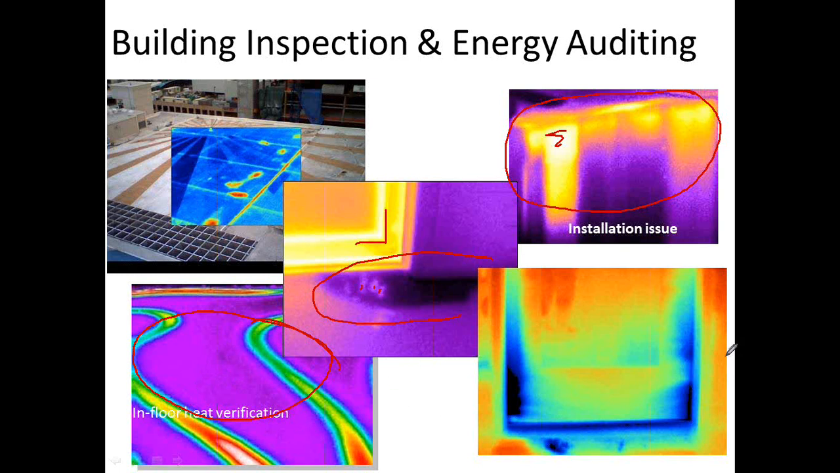And the lower right-hand image, here is the rough opening for the window, and you can see that that has good integrity. It looks like the insulation was done well. What we're seeing is cool air, cold air in fact, blowing in. Actually the glazing around the glass had degraded, and this would be that cold, drafty feel that you would feel in a room.